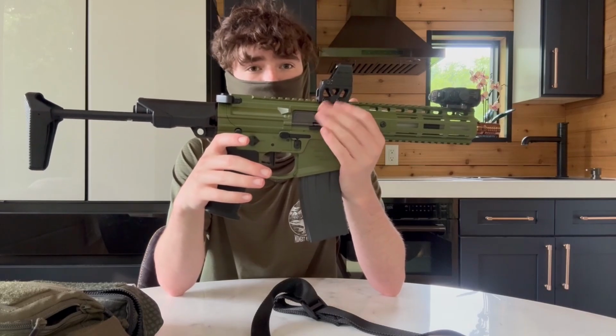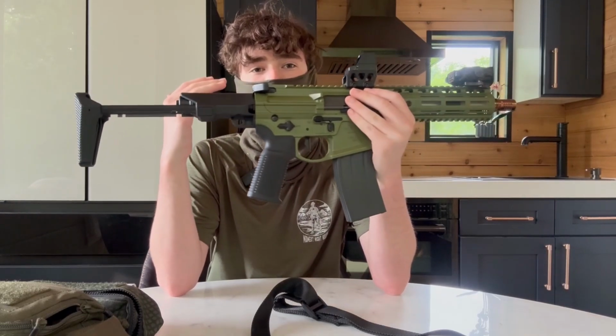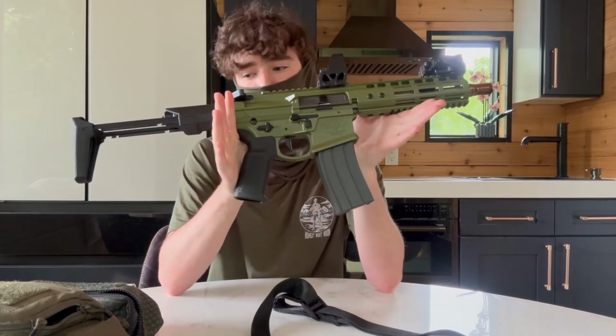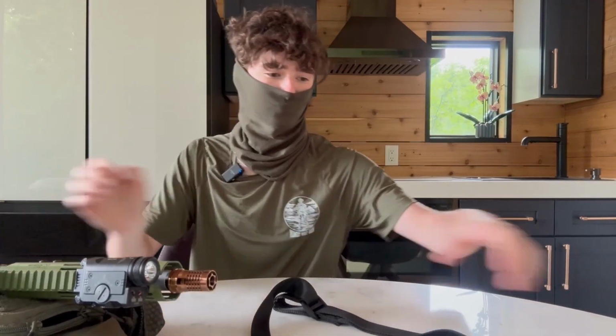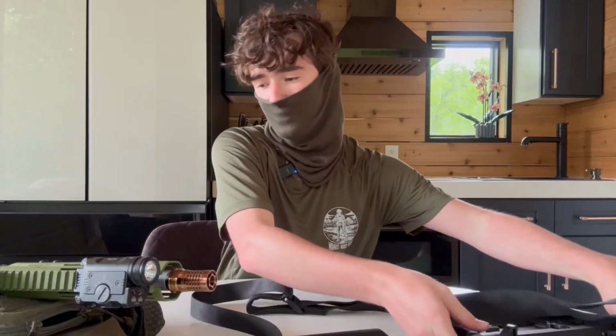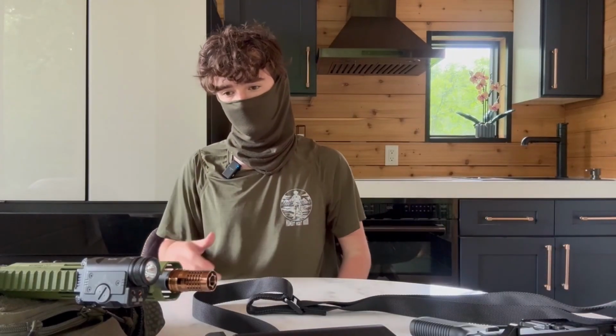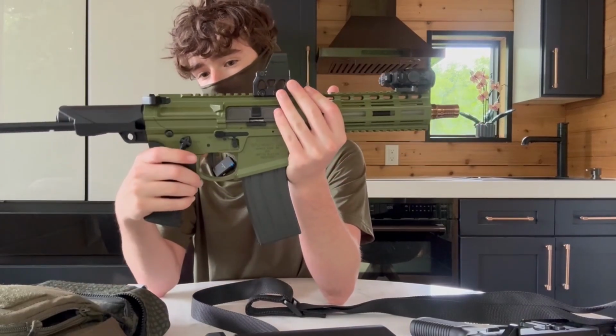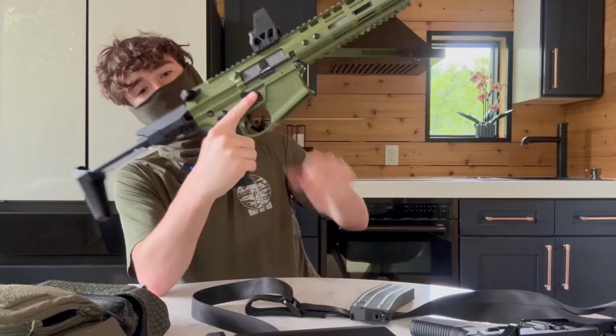It's super fun. In my opinion, if you're looking for more of a toy that's fun, shoot in your backyard, full auto, stuff like that, I would go for this. If you're looking for something that's more training wise, I'd 100% do this. That's my opinion. Yeah, this one also came with the metal flash hider. Very cool. Very, very fun.